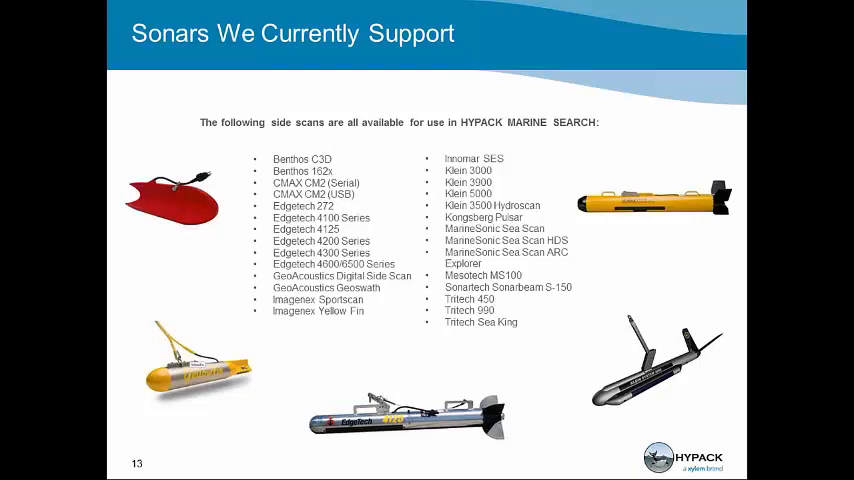The New Haven Fire Department told me they had a Hummingbird Sidescan mounted on the boat, and when I went down there to give them training, they also had a Klein 3500 Hydroscan that they didn't know that they could use for the same purposes.